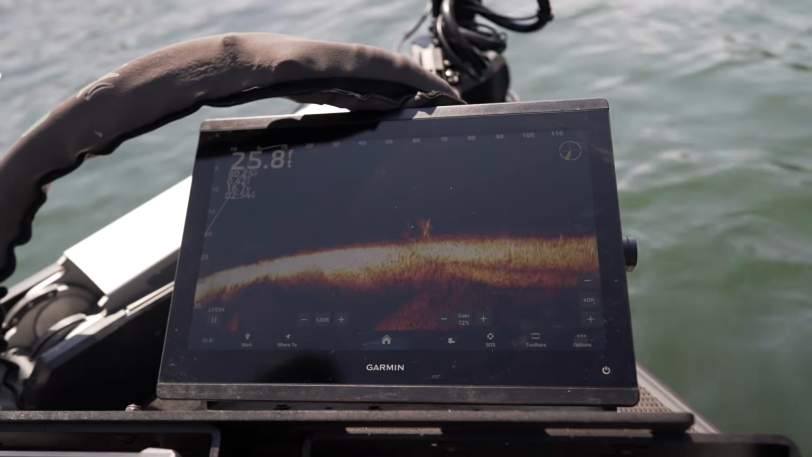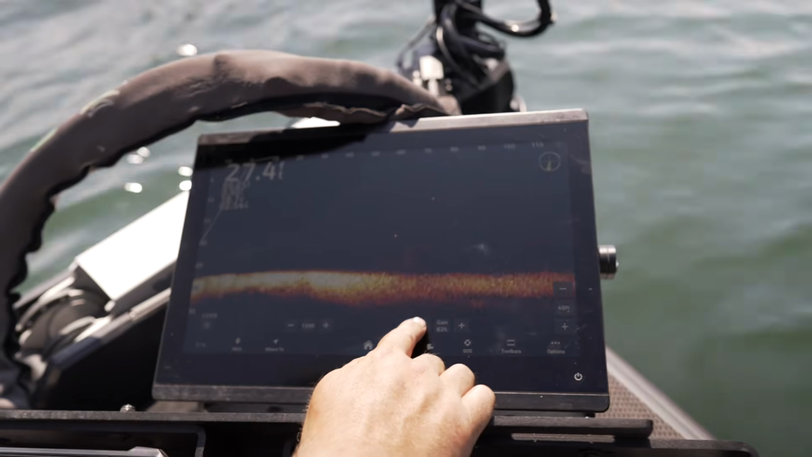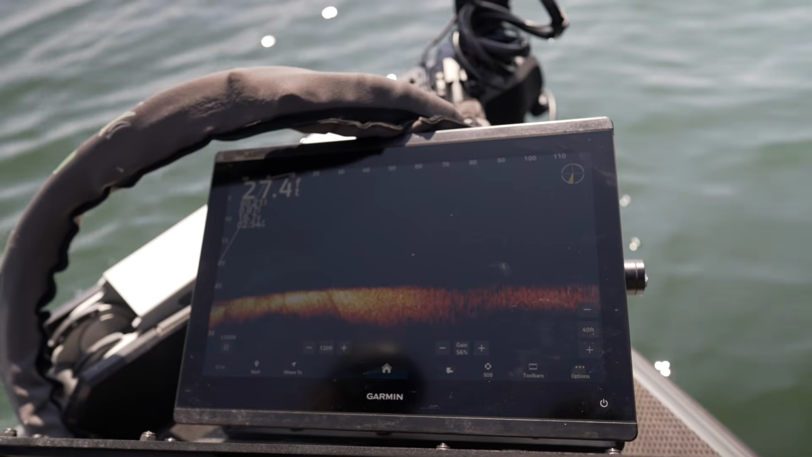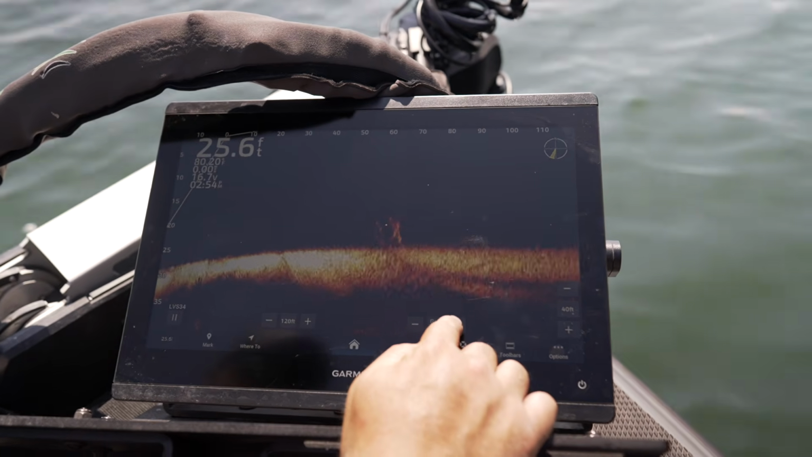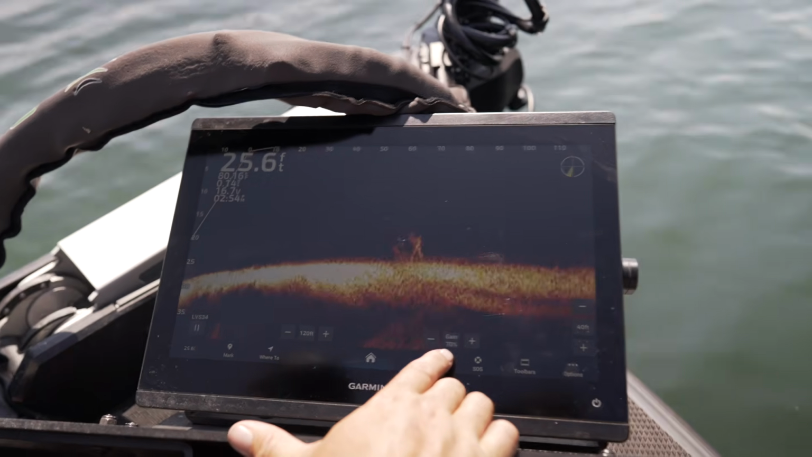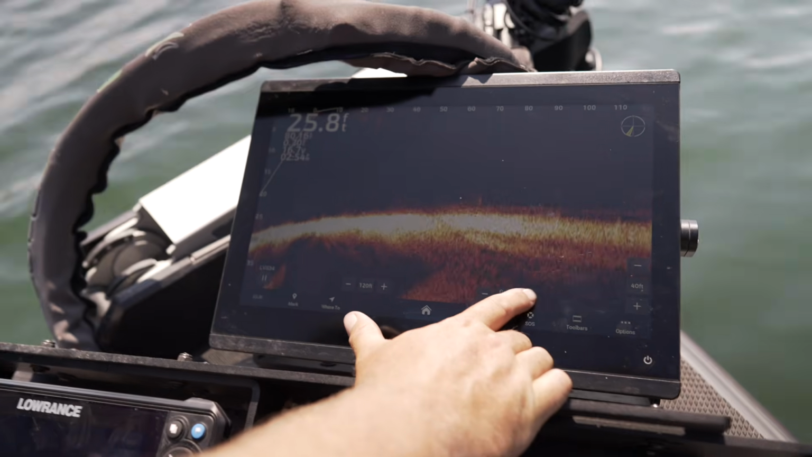There we go. So, you can see with that gain control, it's really easy to over filter your pictures like this. Now I've got my gain all the way down to 56%. And you can see it is really difficult to see that brush pile. So what I recommend to most people, especially if you're in a clear water fishery like we are now in Lanier, is I'll normally run my gain low side 68, high side even all the way up to 80.